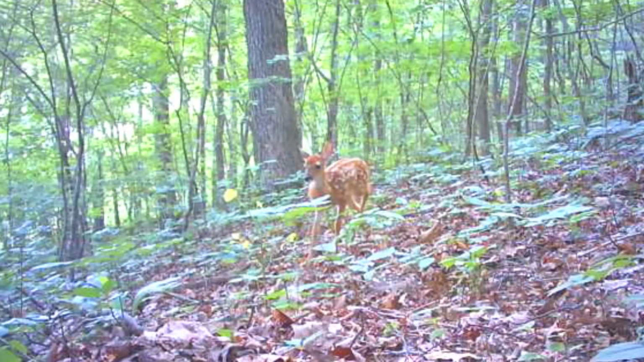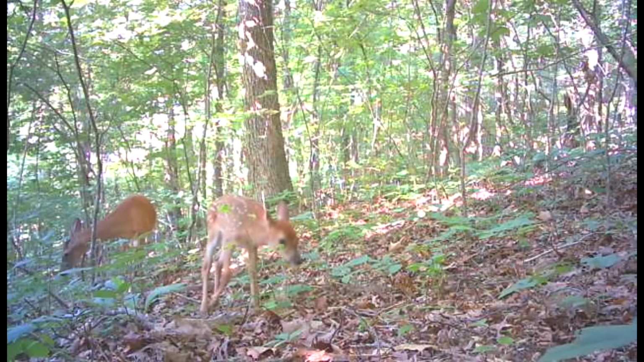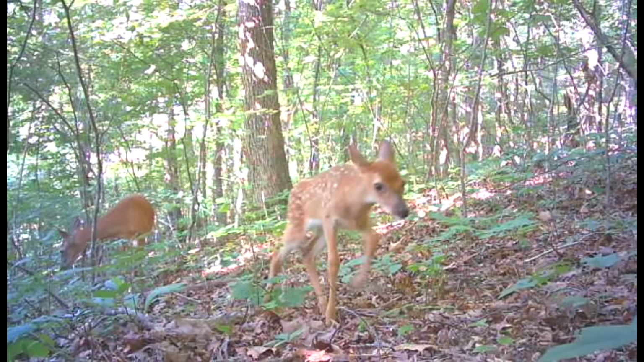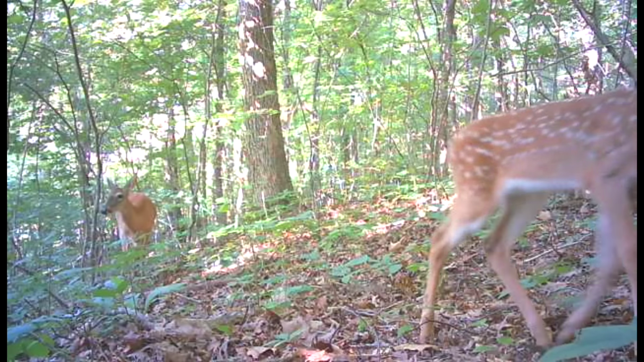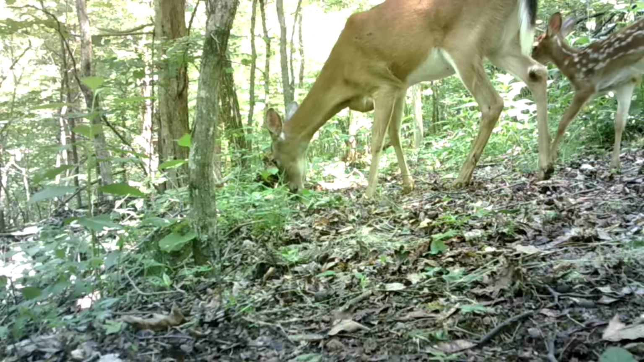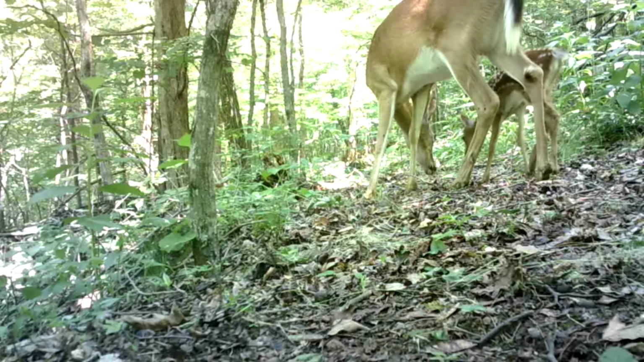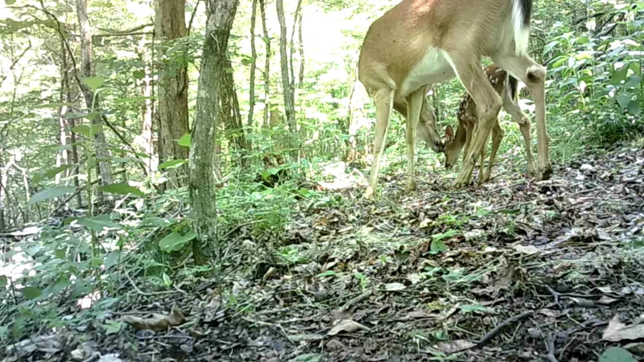They seem to be running everywhere. You're liable to see them anywhere. Ain't they beautiful? Just following Mom around, trying to grow up.